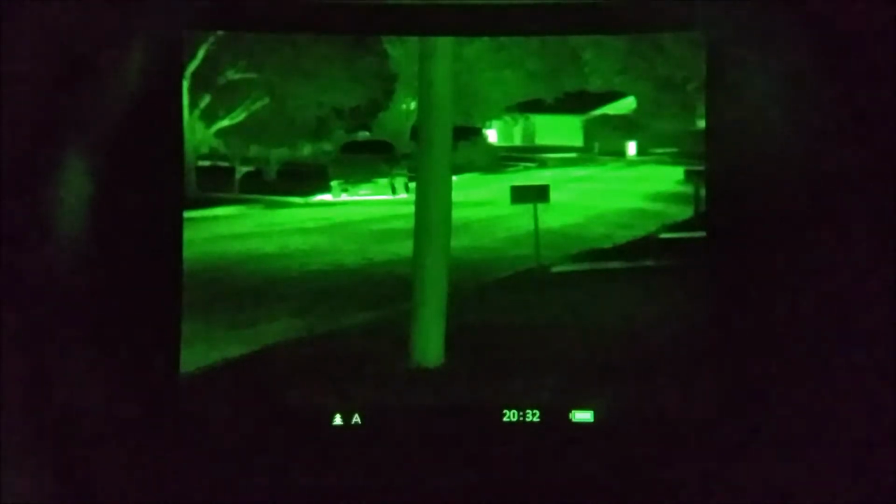Again, the video that you're seeing is actually degraded. I have a camera behind the ocular lens of the scope. Whenever you look through the scope itself, the image is actually better, even though this image looks pretty good. It is Pulsar's 17 micron 384 by 288 sensor, the same thing they've used in the Apexes and the Quantums in previous years. This is just a different housing to be able to use it as a handheld and a forward attachment.